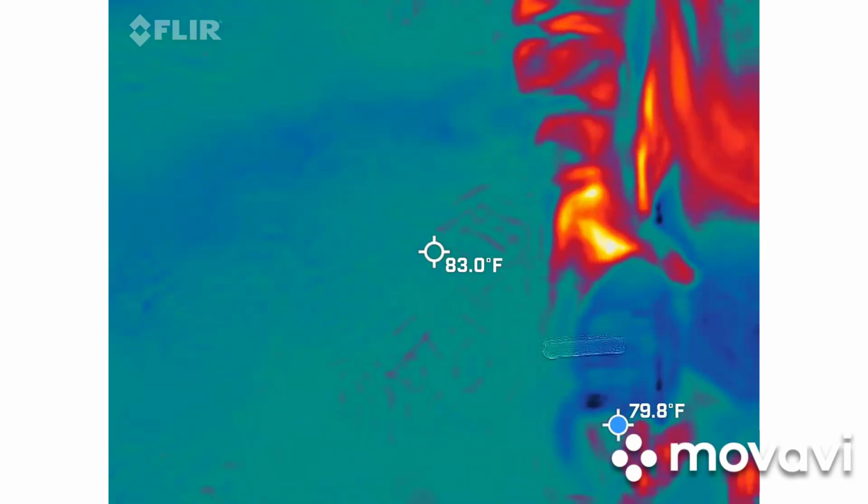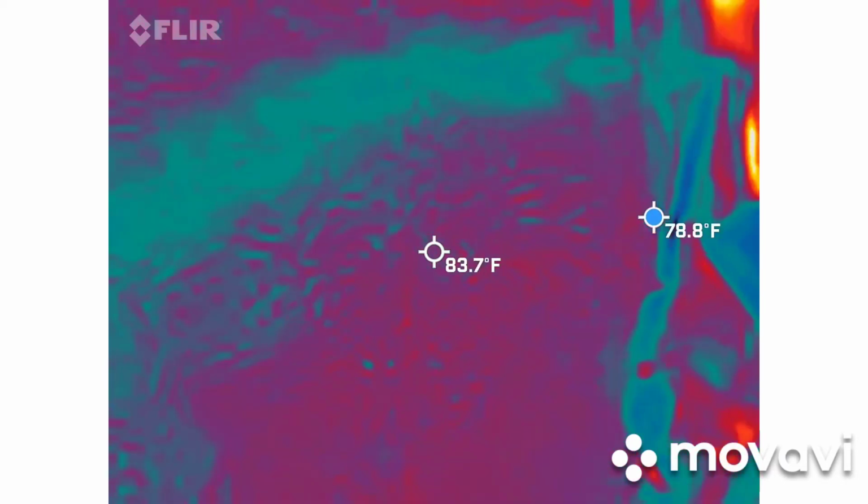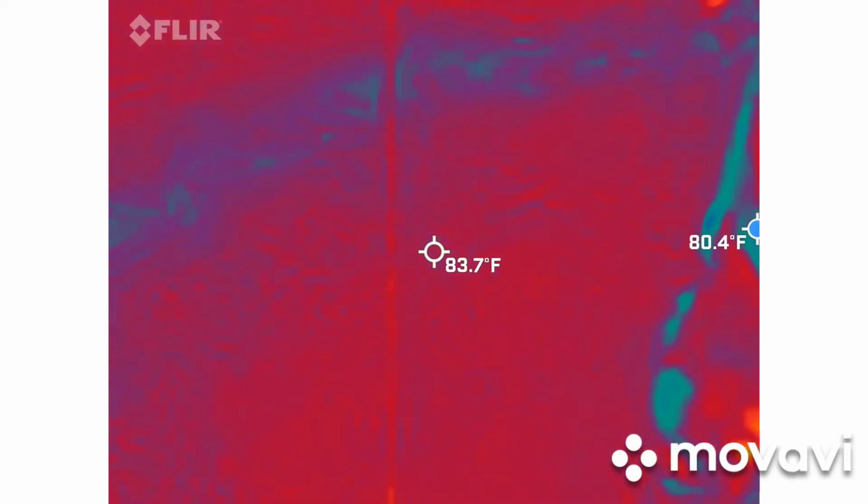So again, doing this seasonally the way that I do, when I first start it up and I'm looking at it before I explain it to you guys, I'm making sure the temperatures are legit for what it feels like out here, because sometimes the camera's too warm because it was in my bag.